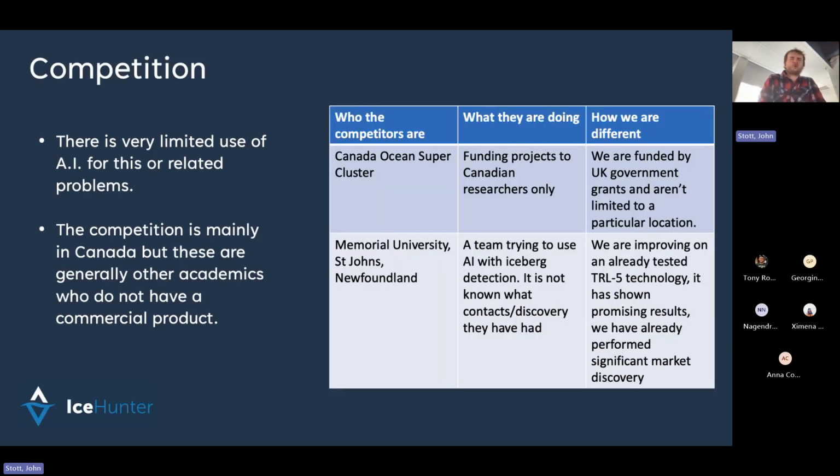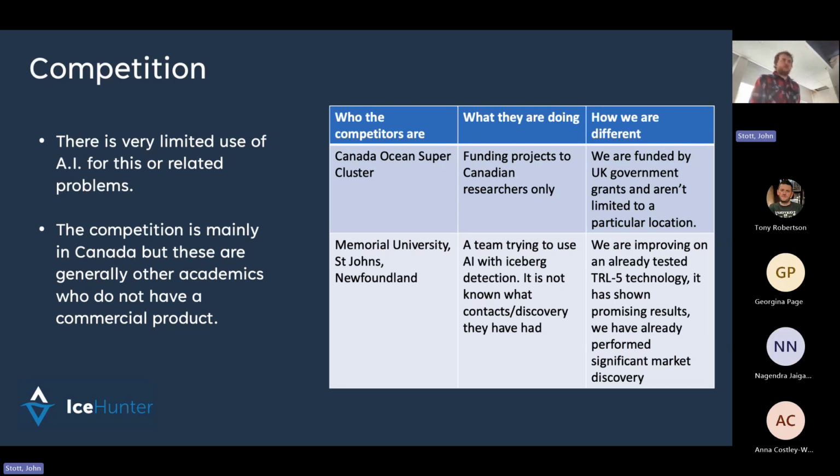Now, we do have a little bit of competition. There is still very limited use of AI for this or other related problems. But we did find that there are some Canadian researchers. So I spoke to people at the trade fair called Canada Ocean Supercluster. They were reluctant to give any more information about if they were handing out research grants to people, or if they knew of any people that were working in this exact area. So there are researchers in Newfoundland, Memorial University.